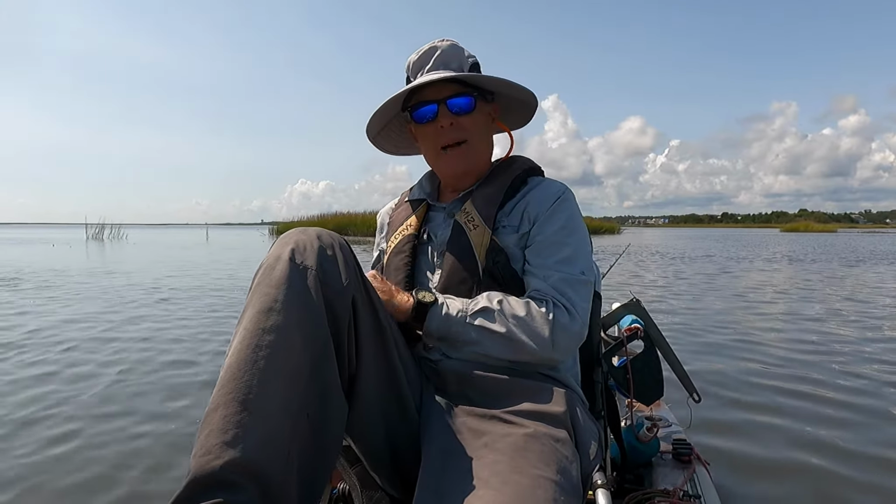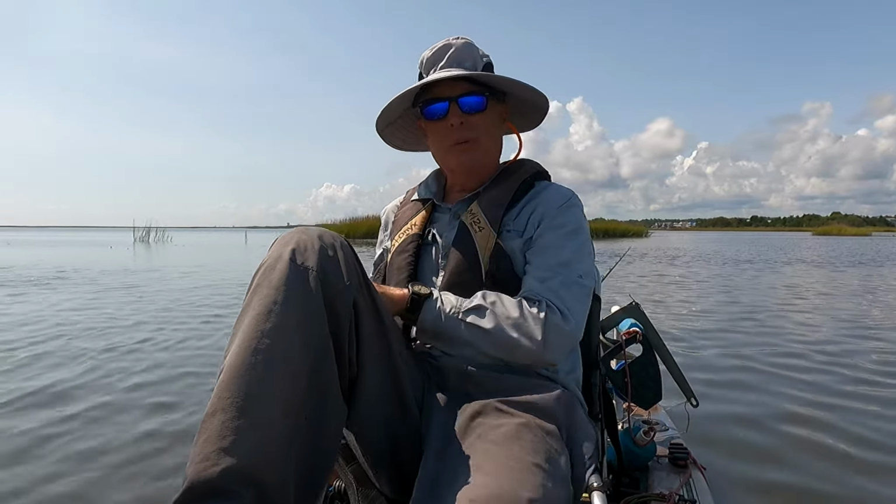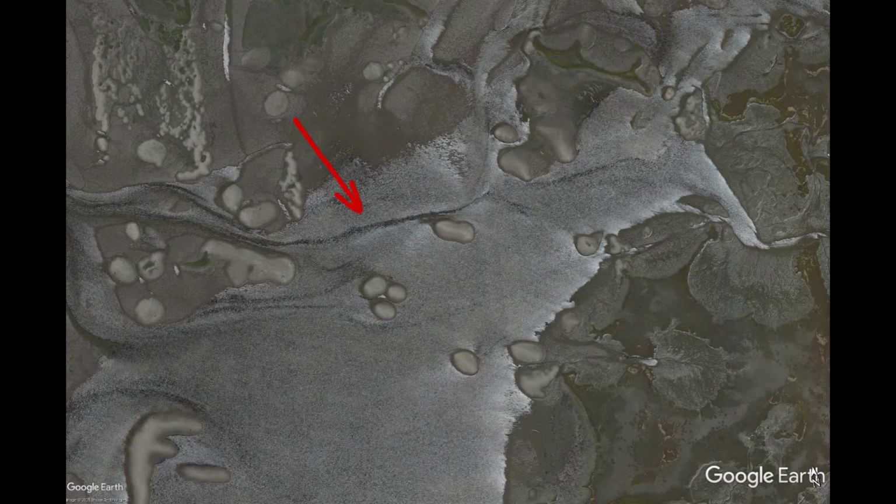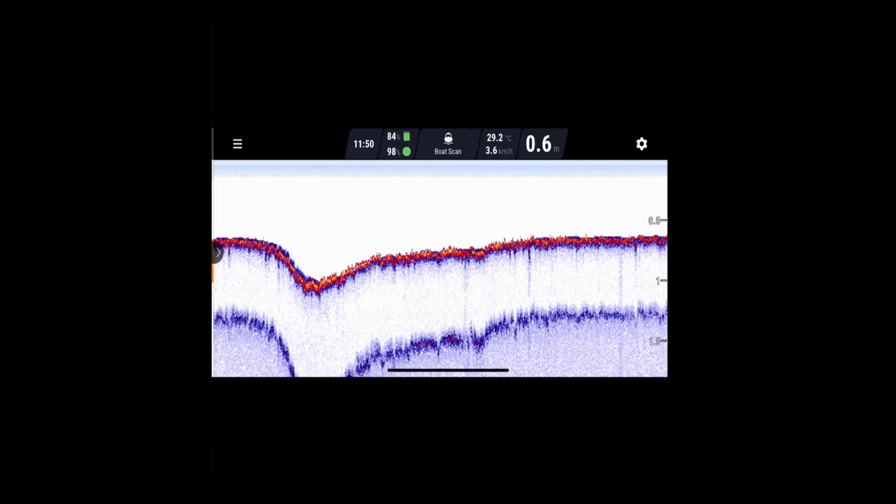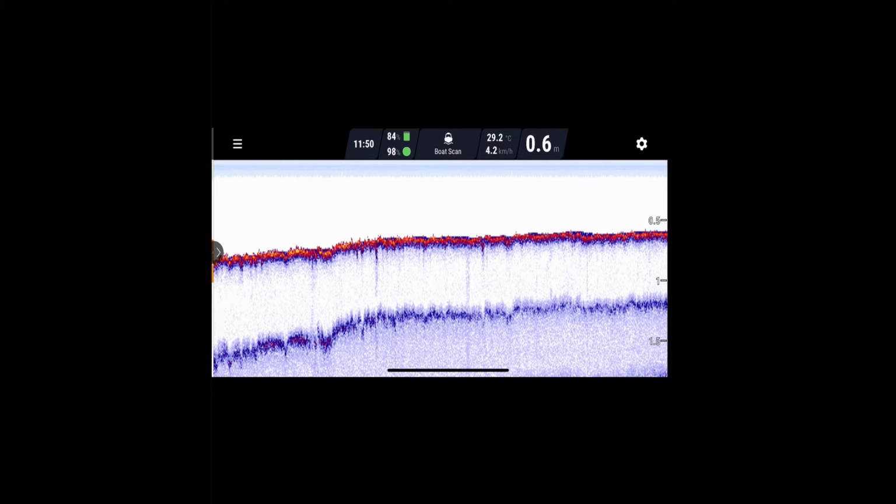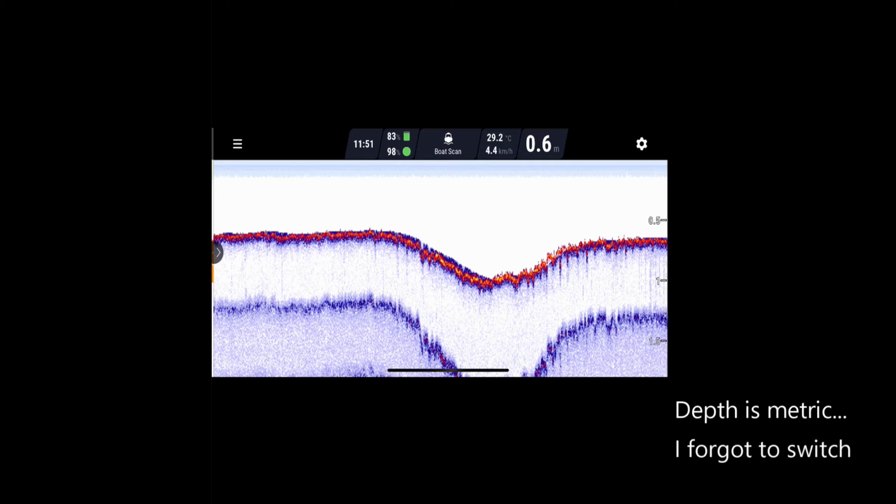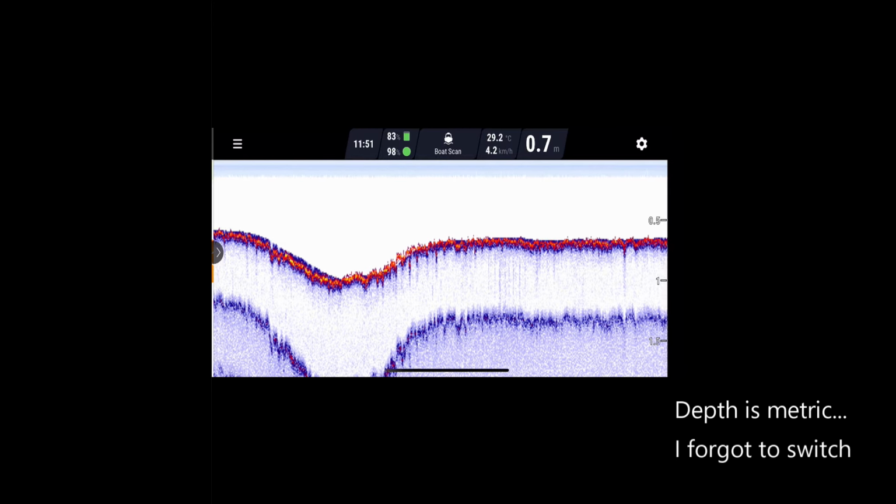Let's take a look at the Deeper app, and I'll show you how I track and discover where that channel is. The first thing to do is to determine where a channel is, and I use Google Earth to get a broad understanding of where they may be. But inshore, weather dictates everything, and weather, especially hurricanes, will push sand around, and the channel is going to move and the depth is going to change. So the first thing I do using the Google Earth coordinates is I go out and I start to look around for the channel. And as you can see here, using the Deeper app, it's pretty easy to find.